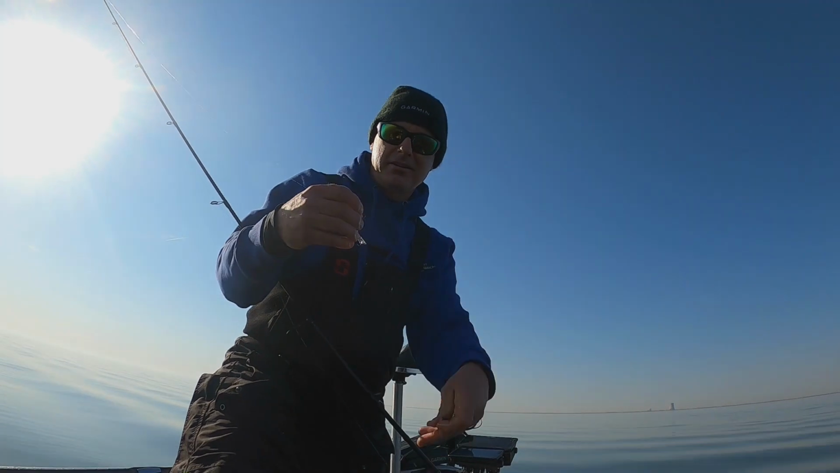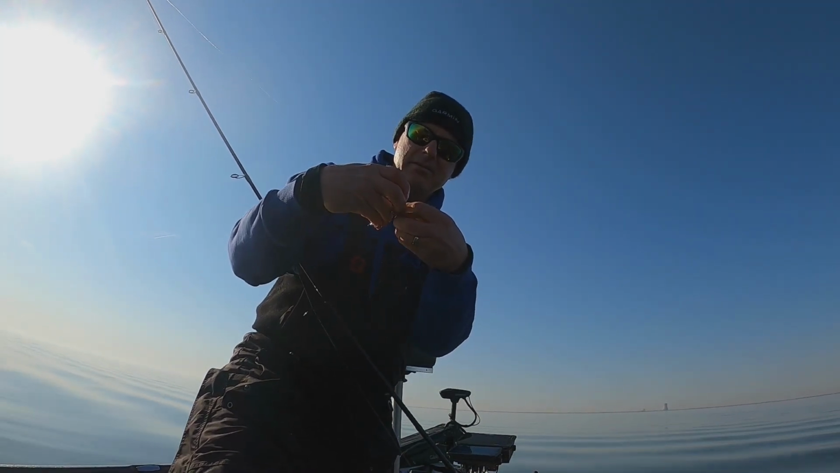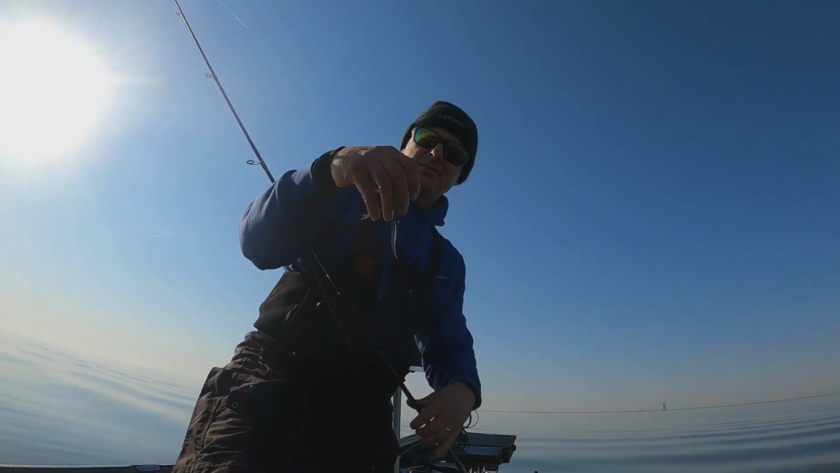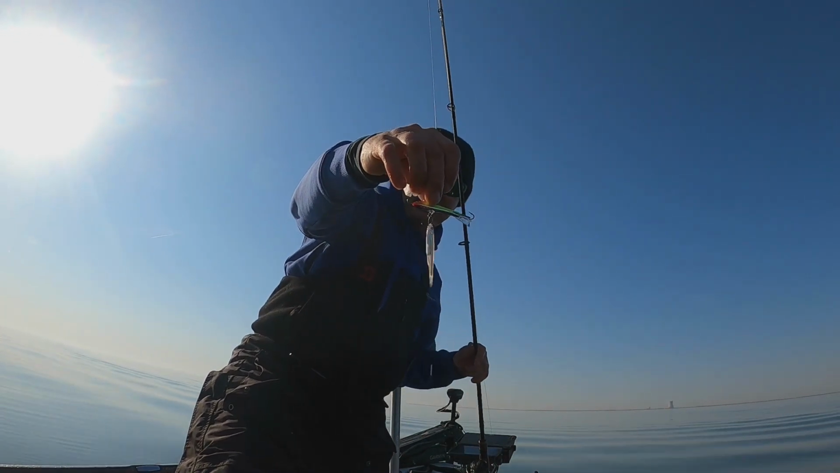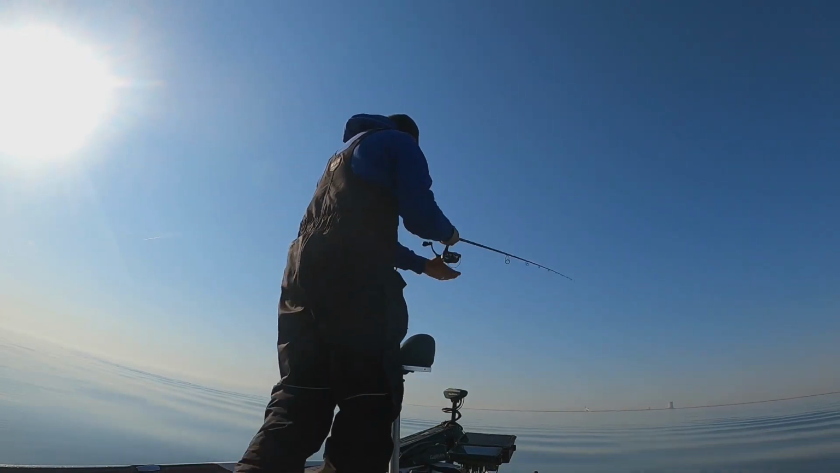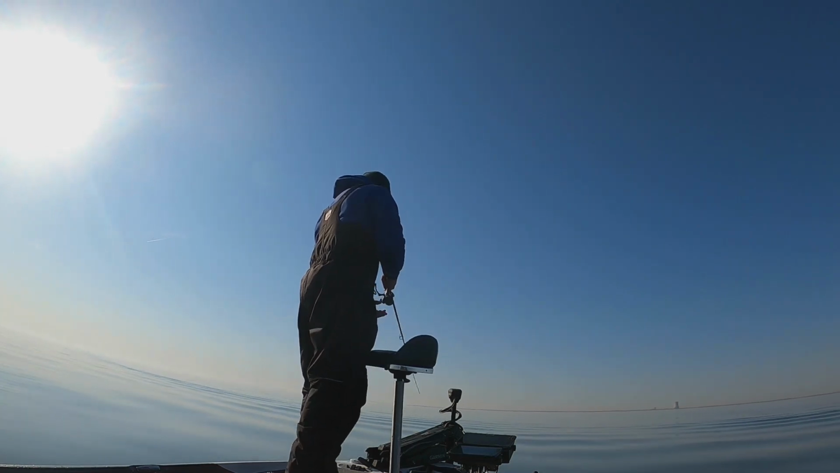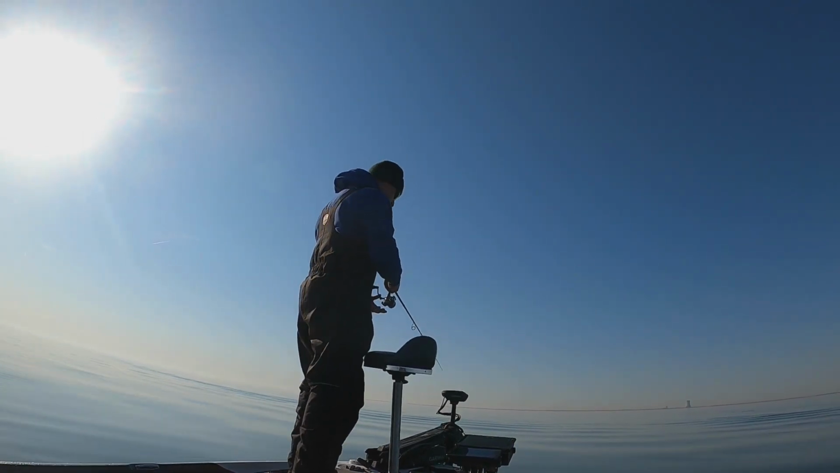There we go. All I'm doing, we stopped at Happy Hookers. Got some minnows. We're hanging that minnow right on the old number 7 Jiggin Rapala. We're gonna go right up the top here. We're gonna watch them. They're right on the bottom right now.